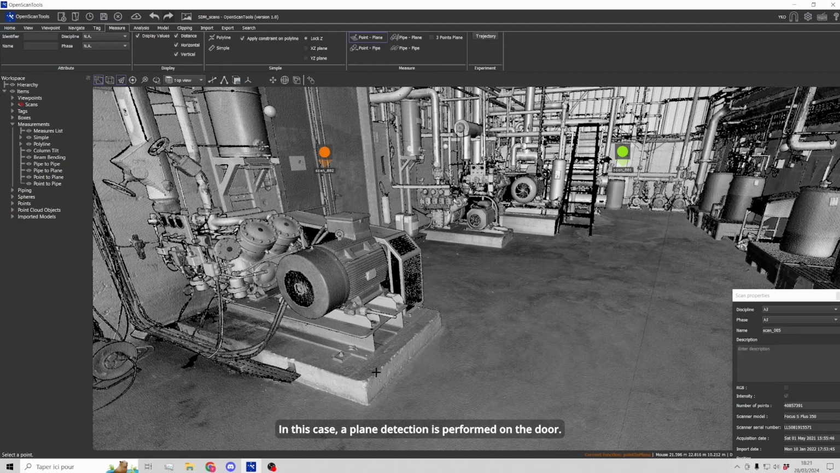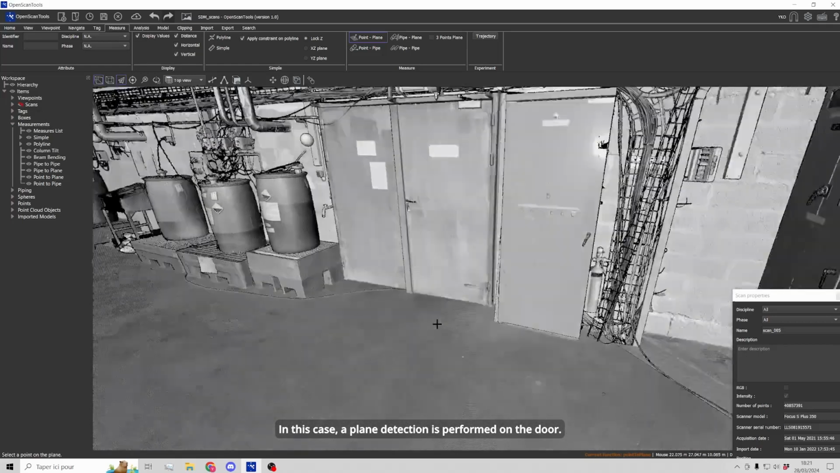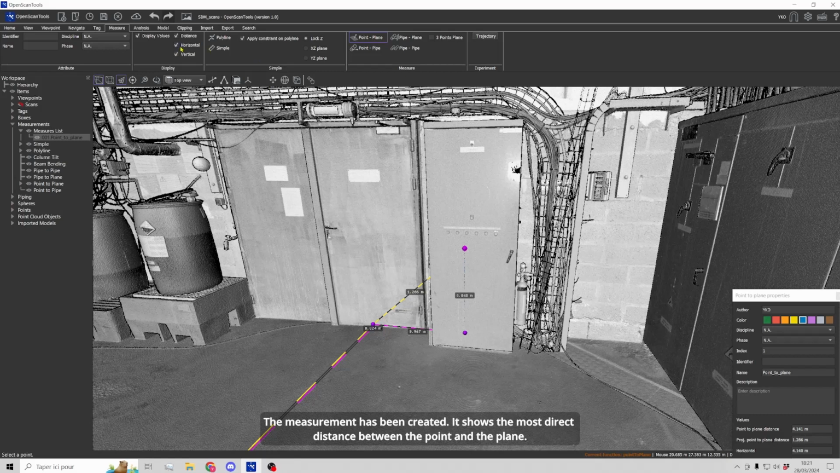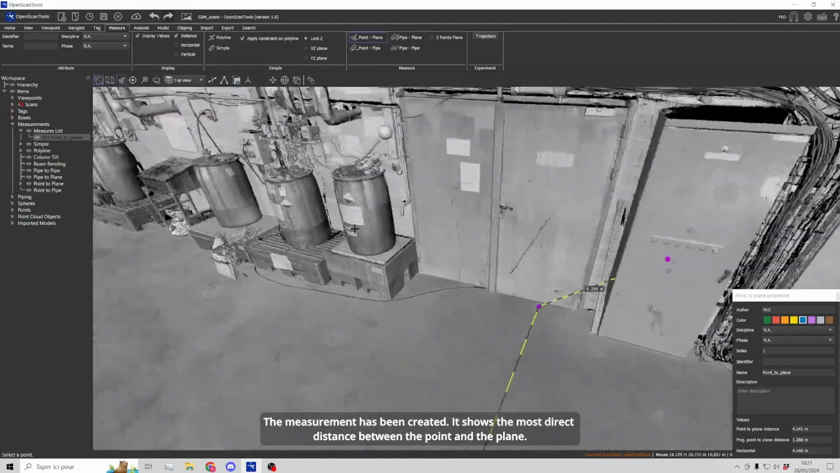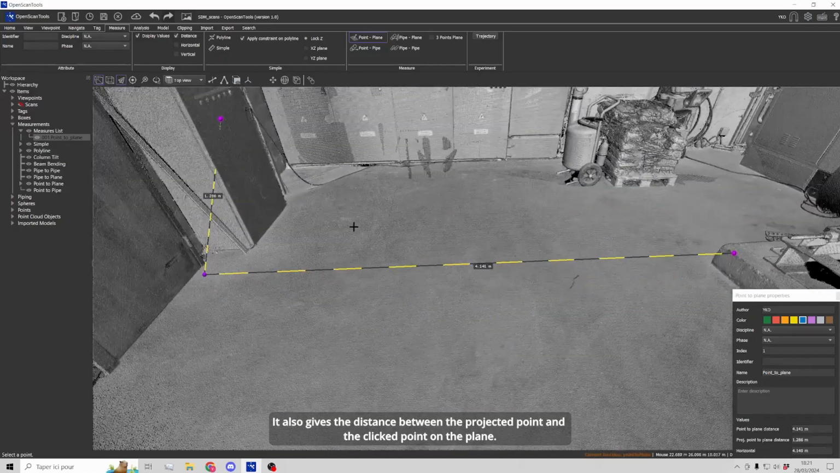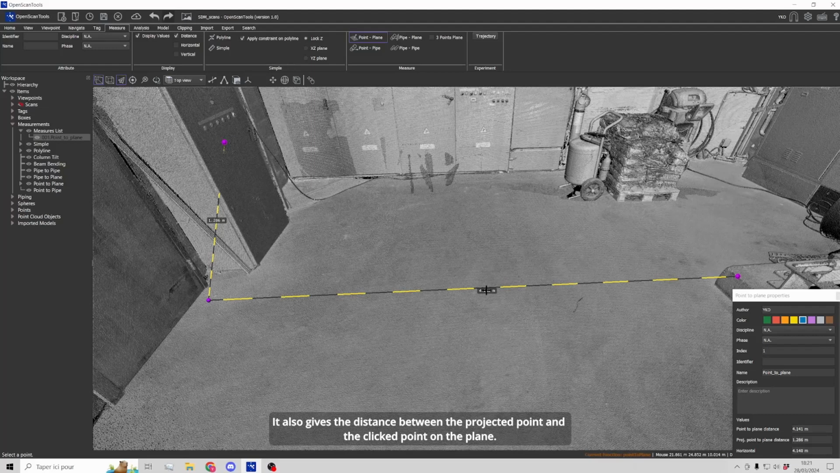In this case, a plane detection is performed on the door. The measurement has been created. It shows the most direct distance between the point and the plane. It also gives the distance between the projected point and the clicked point on the plane.